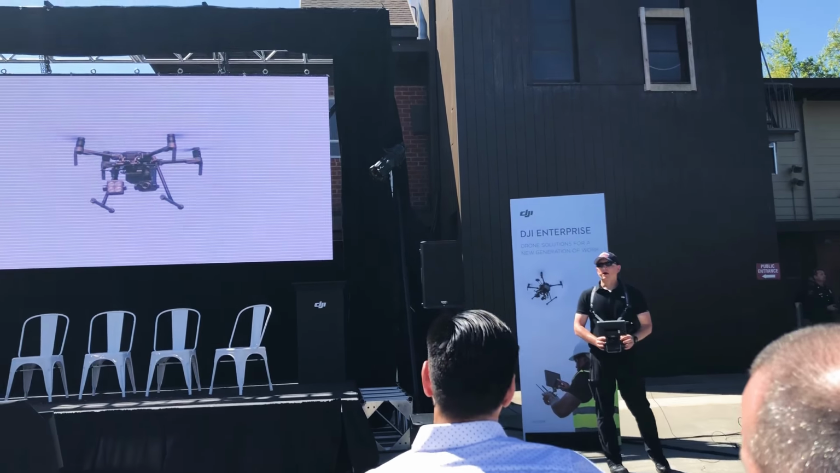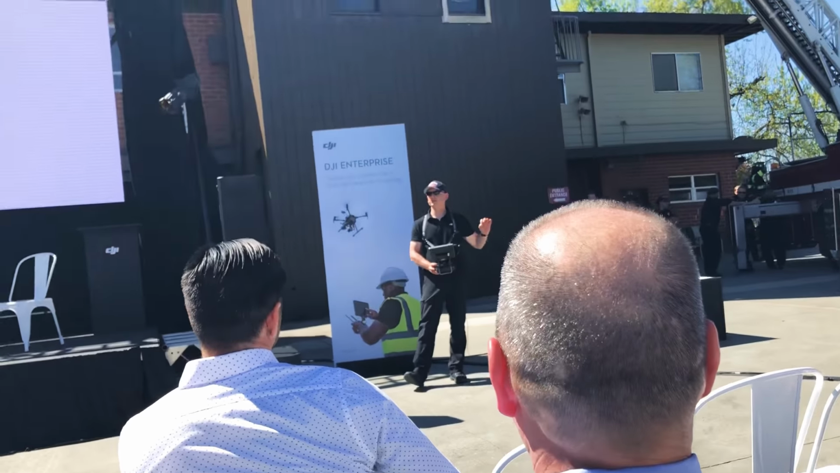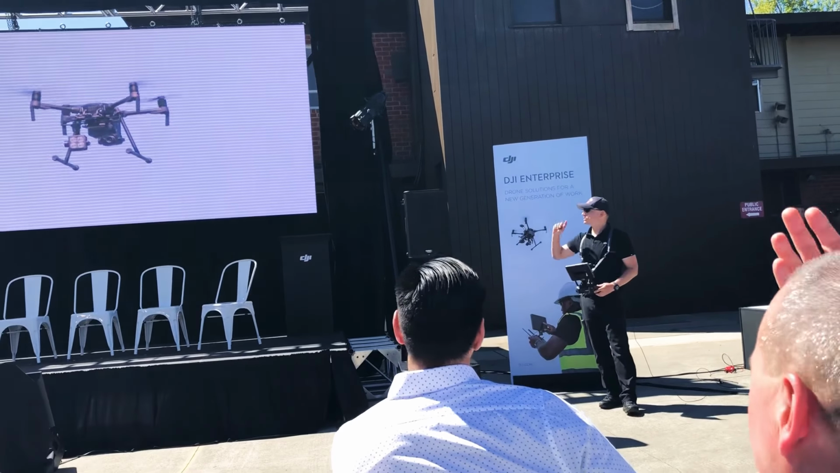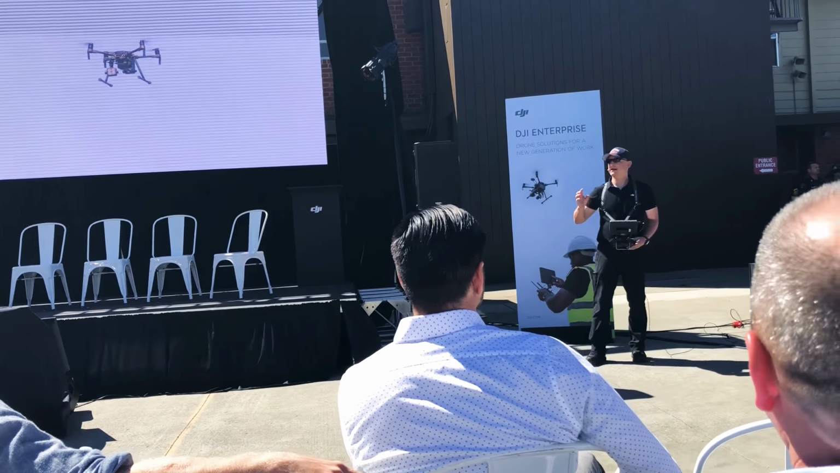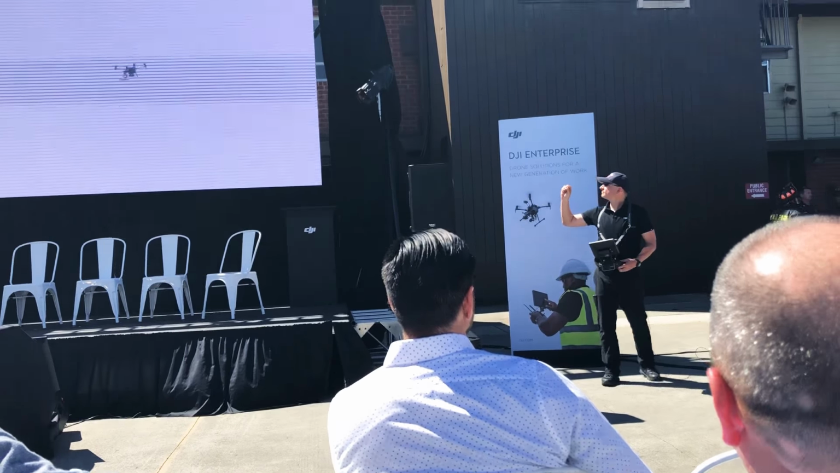I'm going to show you the XT2 in flight, and it is mounted on top of our Matrice 210. We also are flying one of those payload SDK platforms, which in this case is a LED spotlight. We're not going to turn it on as we already have enough light from the sun, but imagine this was at night. So here we come.